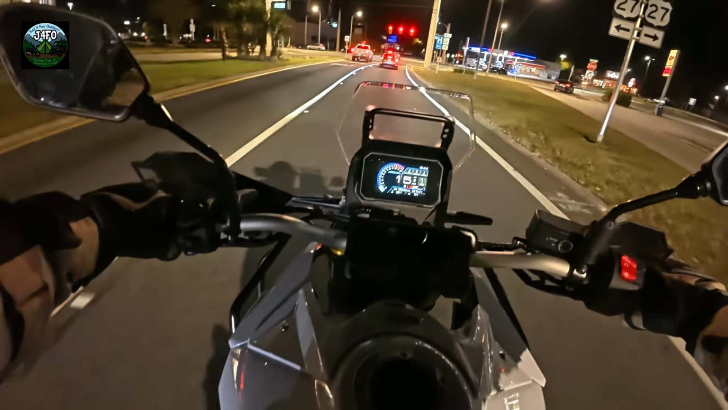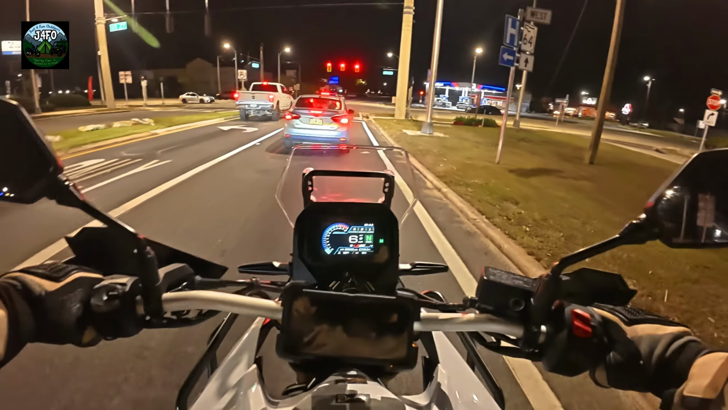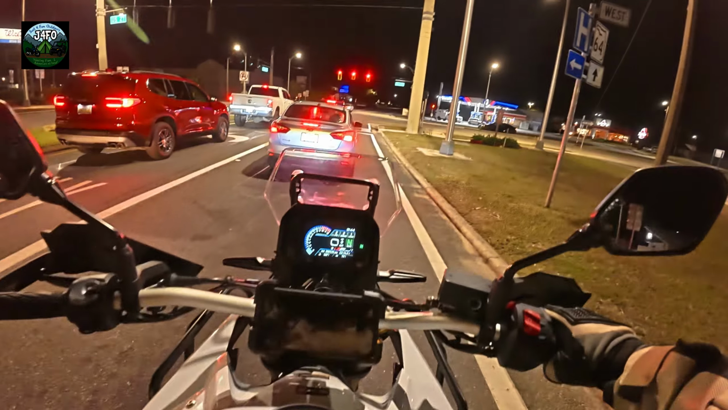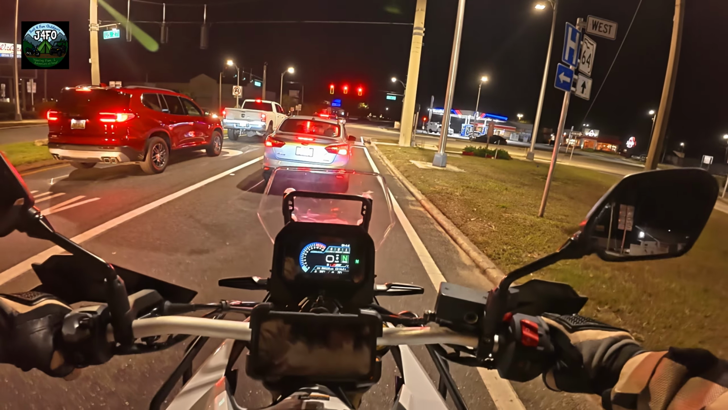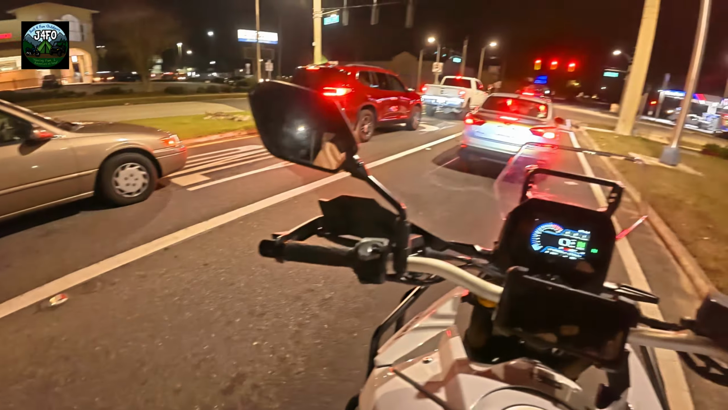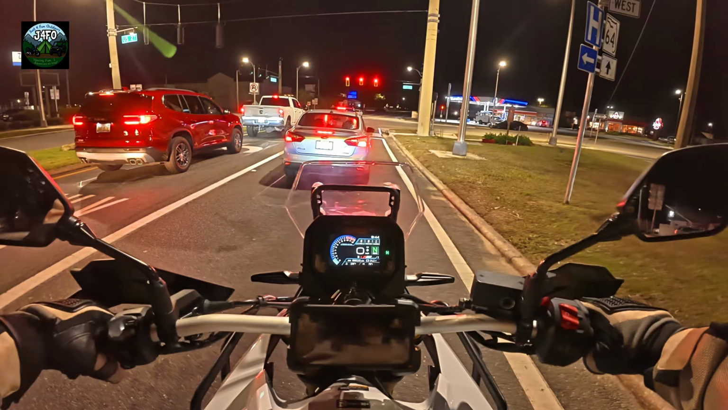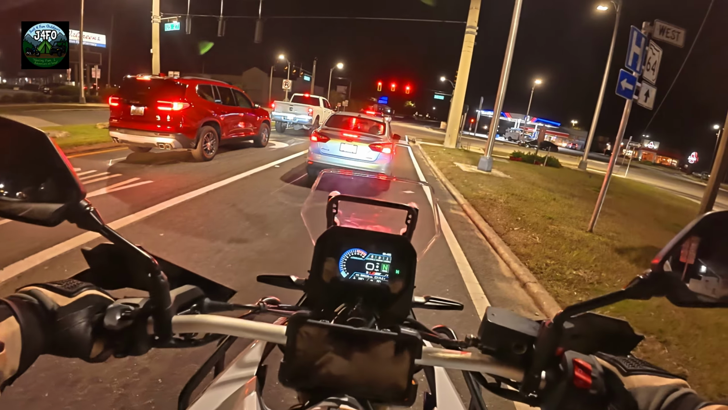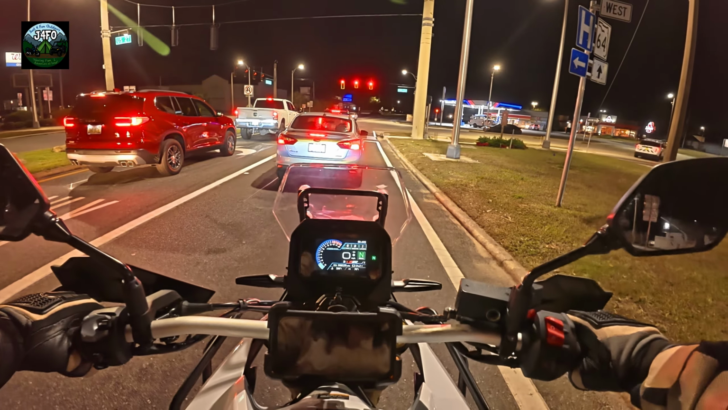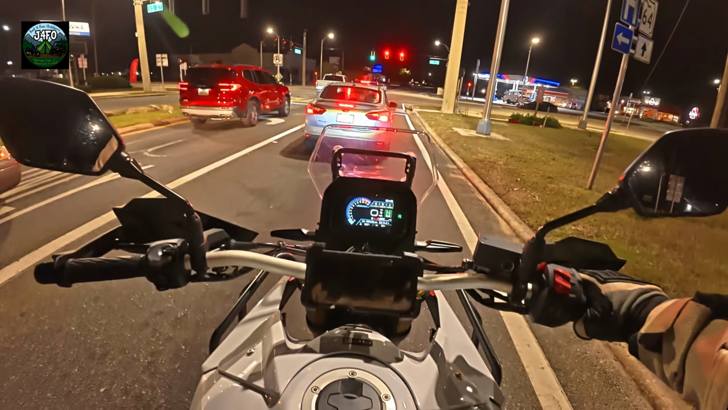So, if you know anything about the V-Strom 800, it is the newest addition to the V-Strom lineup from Suzuki. 776cc parallel twin. It was added to the lineup with the 650 V-Strom, which has been a great commuter, and it really felt like a commuter when I test drove it. Then there's the 1000, which was just too big of a bike for me. I was really stretched out on it. I felt like I was just on a big naked. But I got on this one.